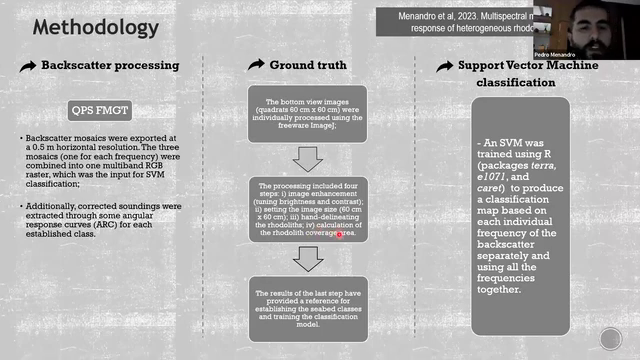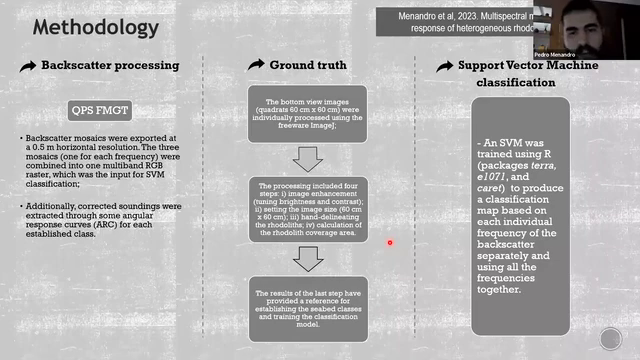With this, we can calculate the rhodolith coverage area for each sample station. These results provided the reference for establishing the seabed classes and for training and classifying the support vector machine model.